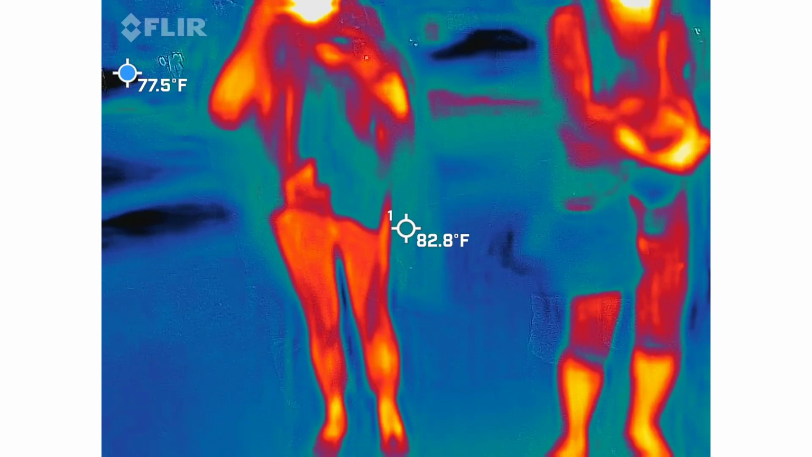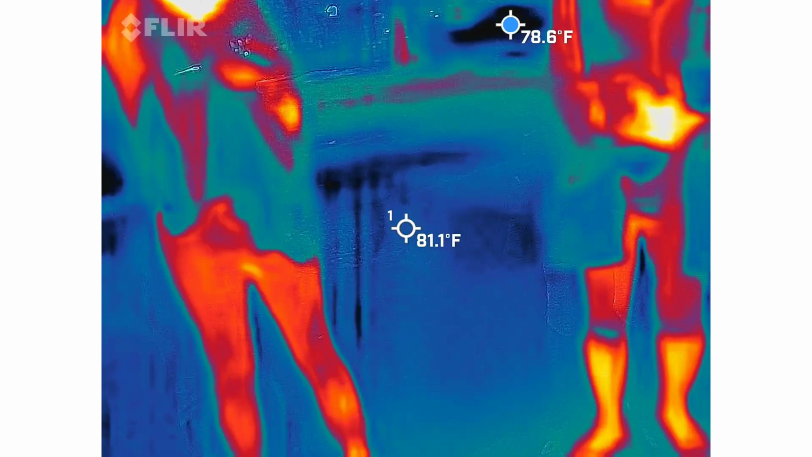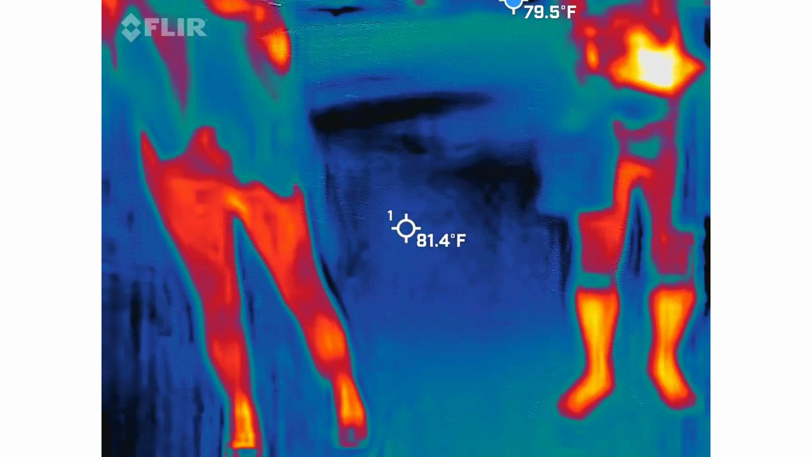But again, if you want to go to the front, exit the lot, make a left, put your cameras right inside the wrought iron gate, get a little bit of footage, and come back. Again, we'll know within a couple of minutes.